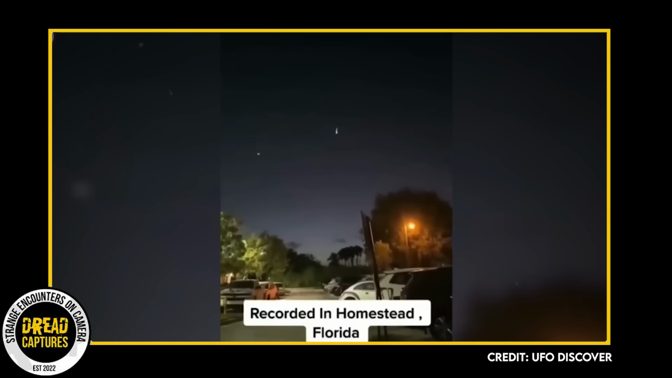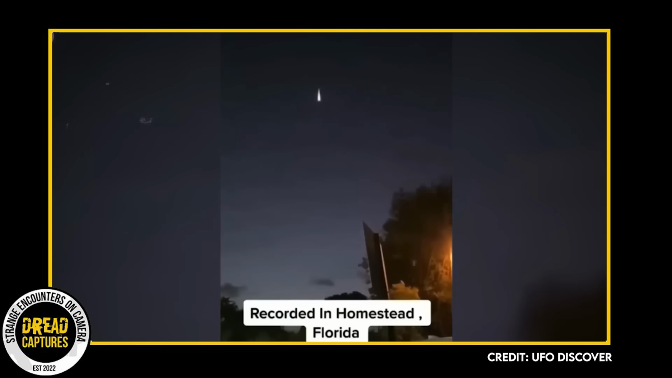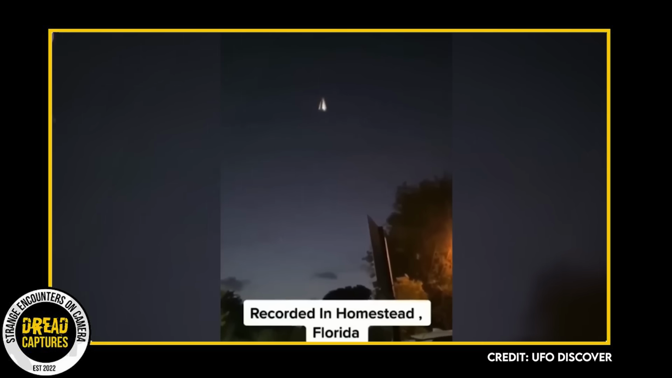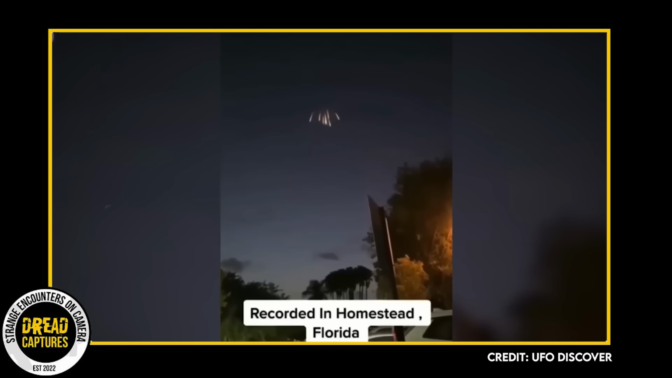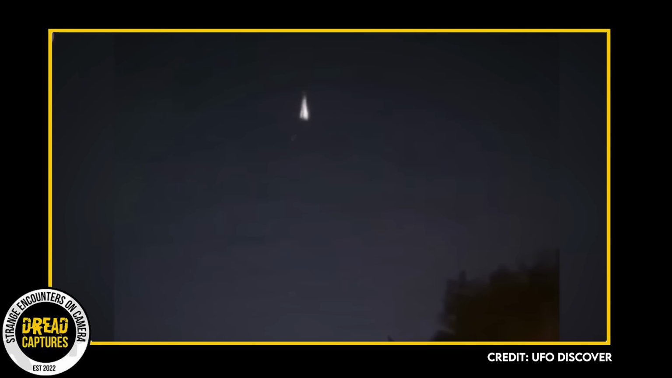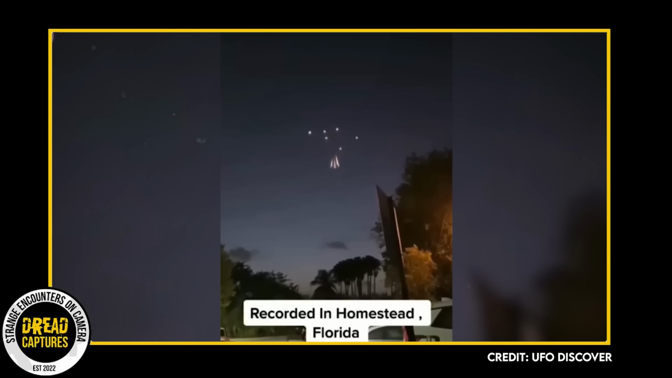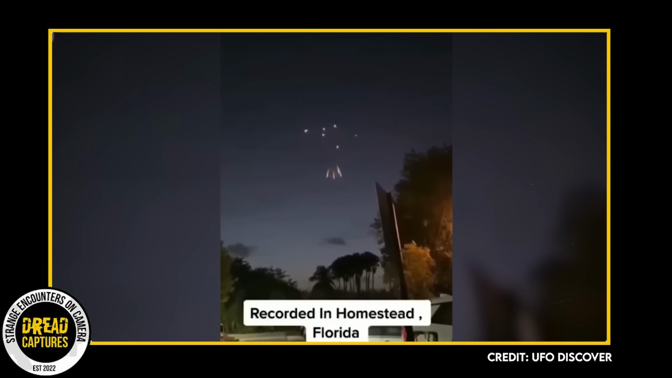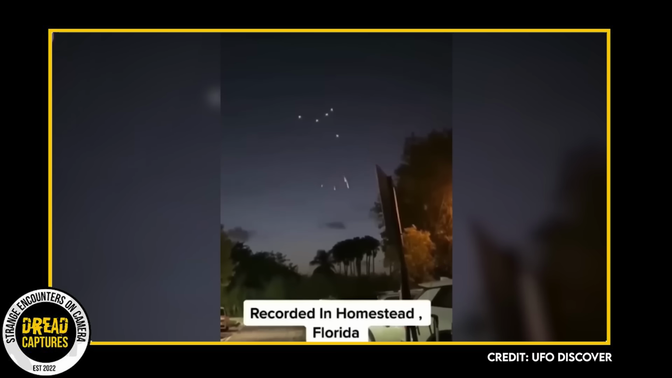The Facebook page UFO Discover has once again piqued the curiosity of its followers with a fascinating clip. The video's source is unclear, but it shows a series of unidentified lights in the night sky over Homestead, Florida. The lights initially burst into several streams. After briefly pausing in the sky, a larger light breaks off, creating even more intriguing streams of light. The new lights then move independently and erratically through the air.